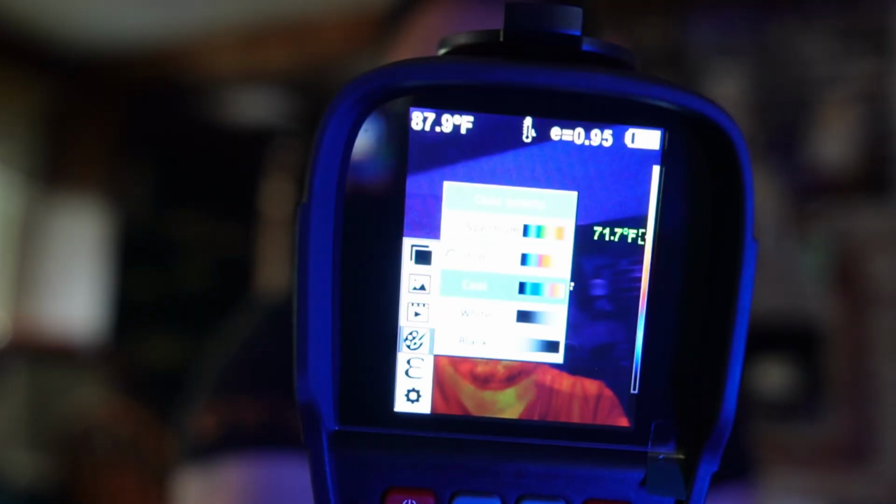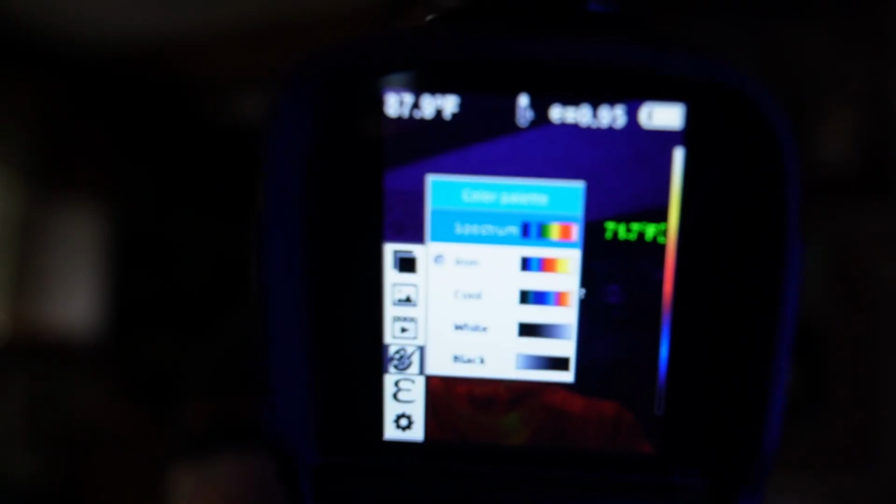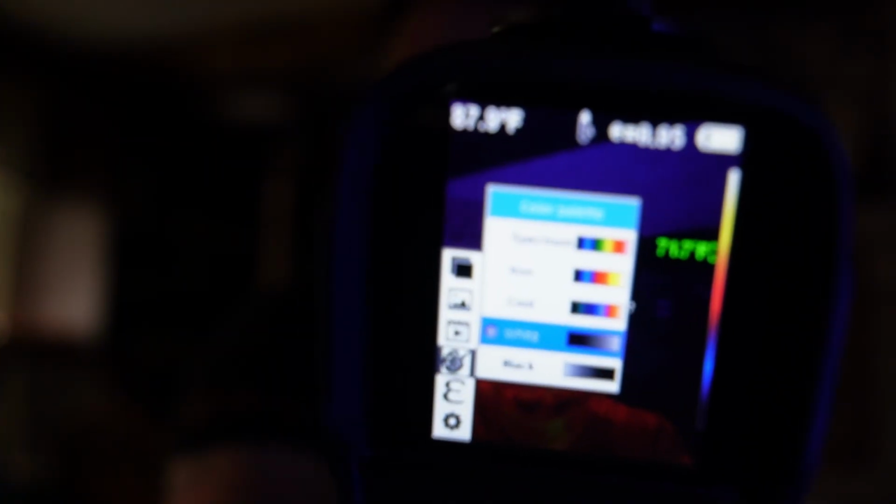Now, what if I wanted to change? So if I wanted to go to menu, and let's just say I wanted to change the color palette. I'm going to hit enter here, and then I can change what this looks like. So I can go to this. I can go to here. Which one should I do? Let's go to grayscale, huh? How about that? Let's hit enter. Okay, so now you can see it's changed, and you have some grayscale there.